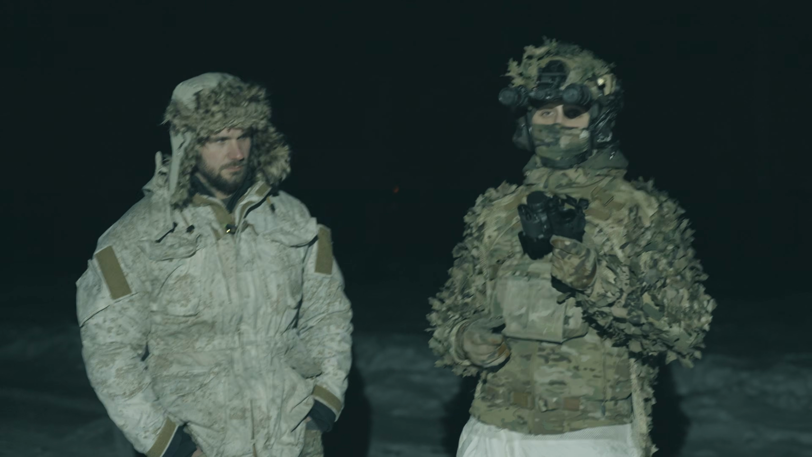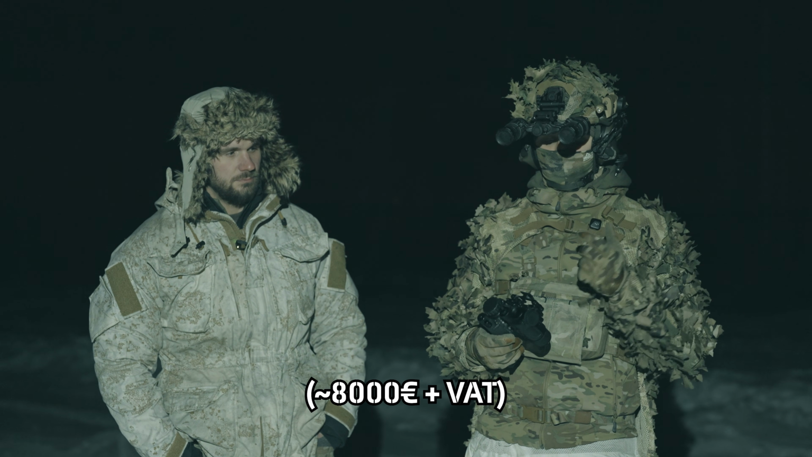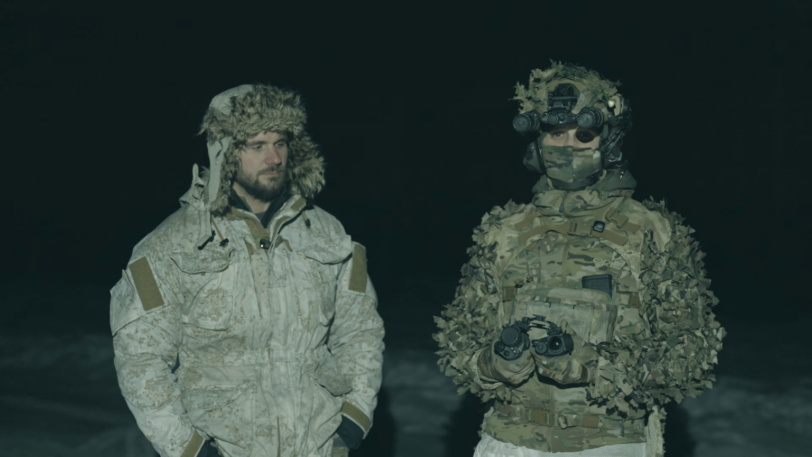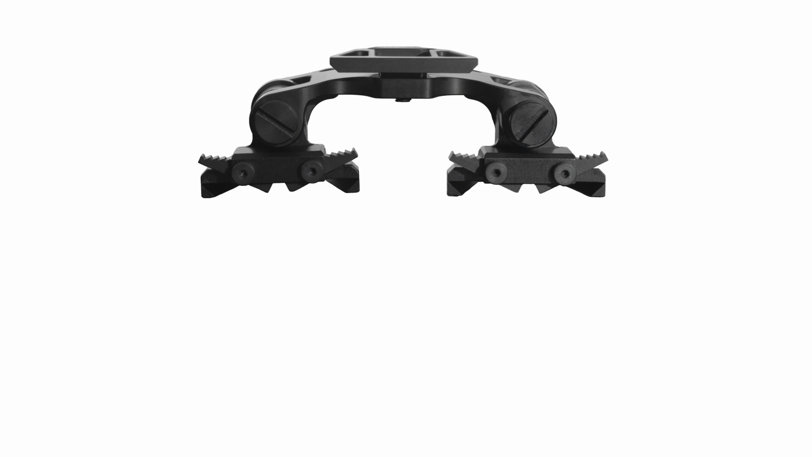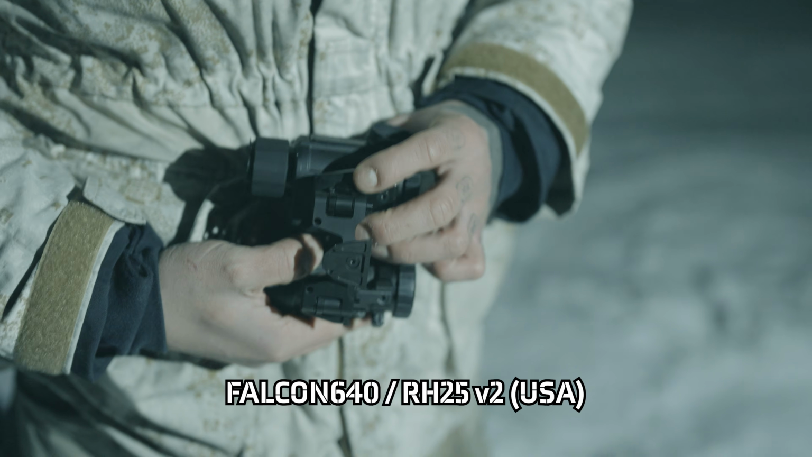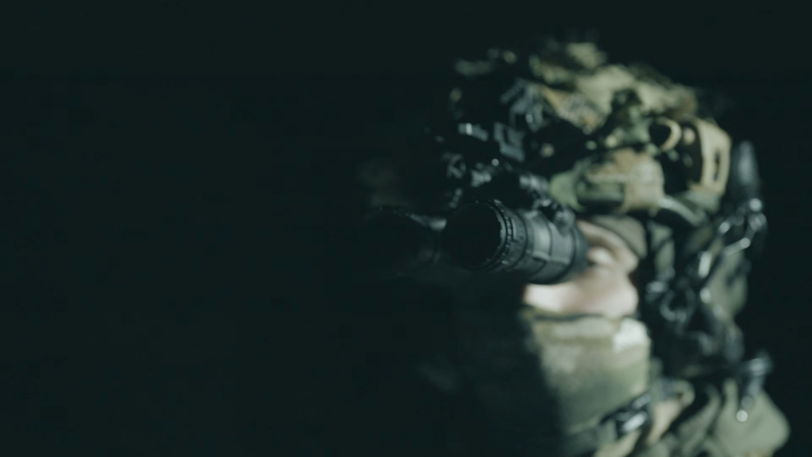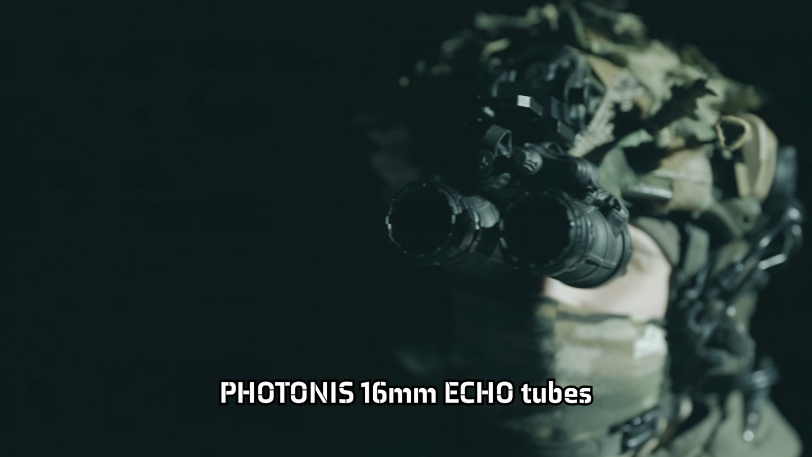Quick cost breakdown. This is a binocular in the same price range as those are. So we're measuring what's the performance that your money can get you. In these scenarios, I will be using our own bridge with our adapters. For the thermal, it's the Falcon 640 or the RH25 V2 and the PVS 14 at around 1600 FOM. And I will be using the 16mm DTNVS FOM around 2000.